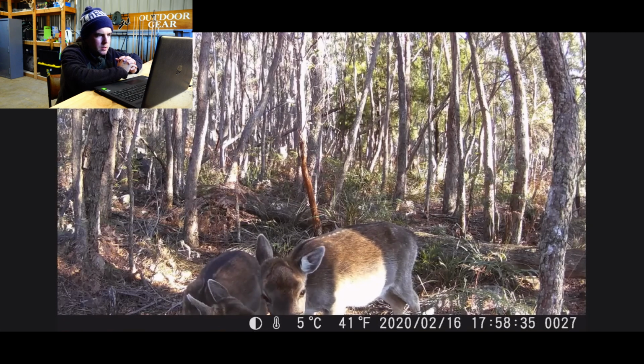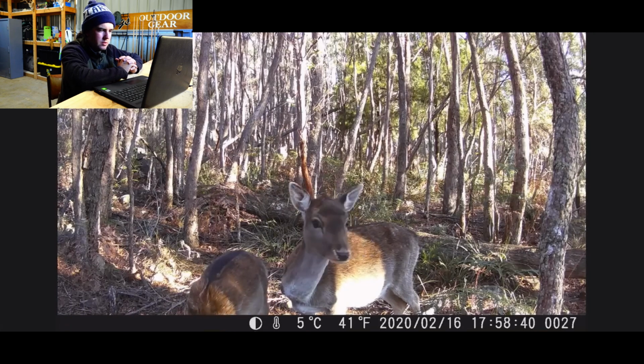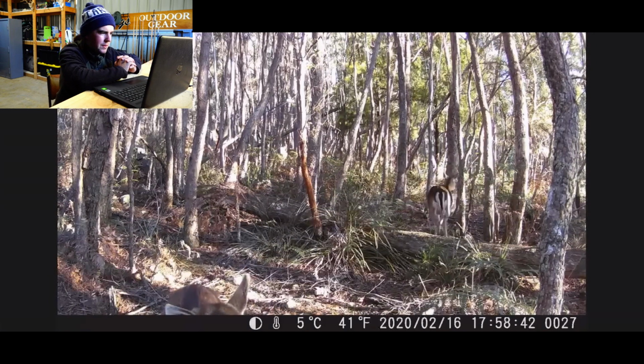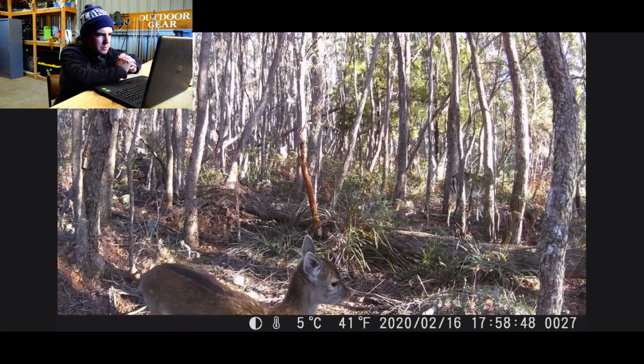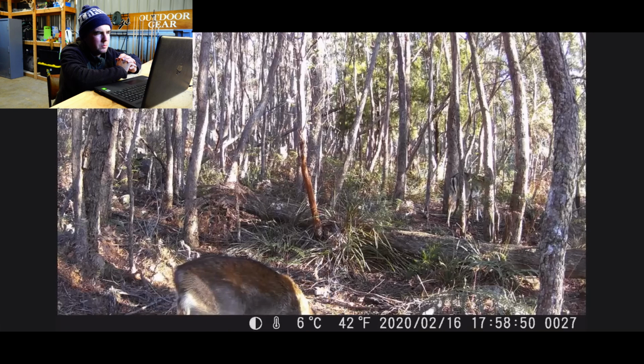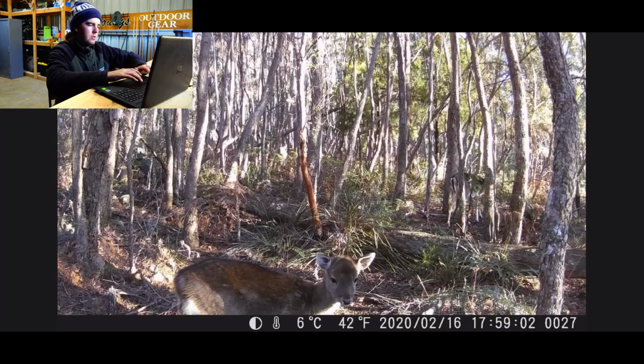Not as many male deer on here as I thought there would be. I thought, looking at the spot, there was lots of beds in and around the area. But maybe they were just all doe and fawn beds, but it might just be the one stag living in this area. Nice little buck fawn. There's definitely a few deer living in there.